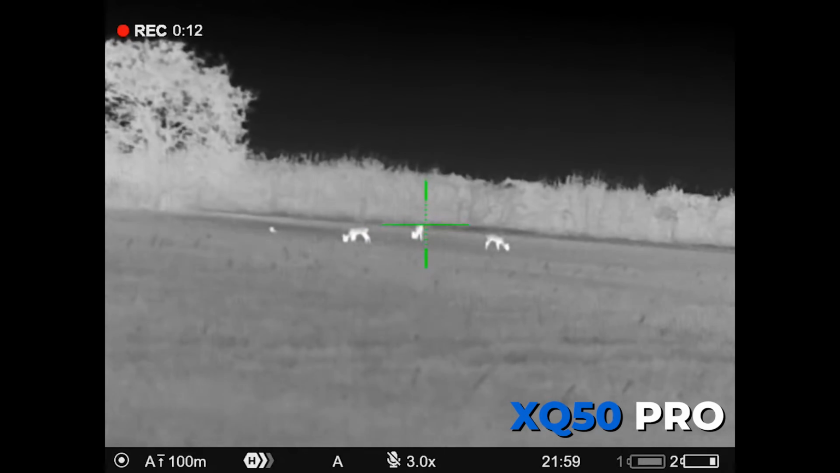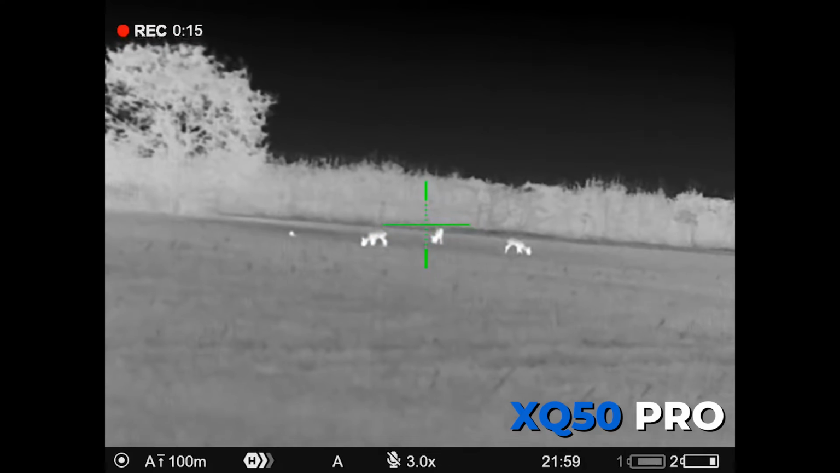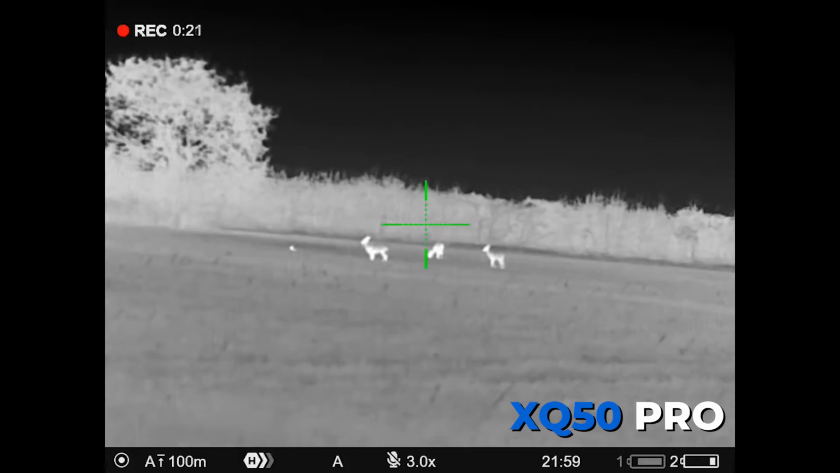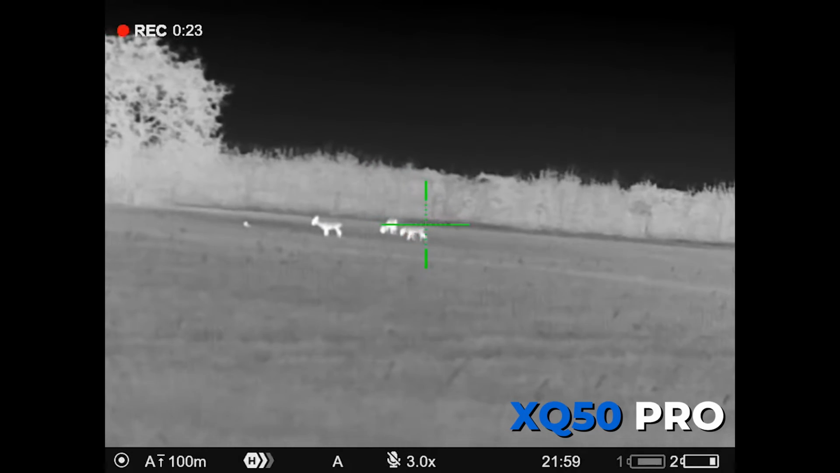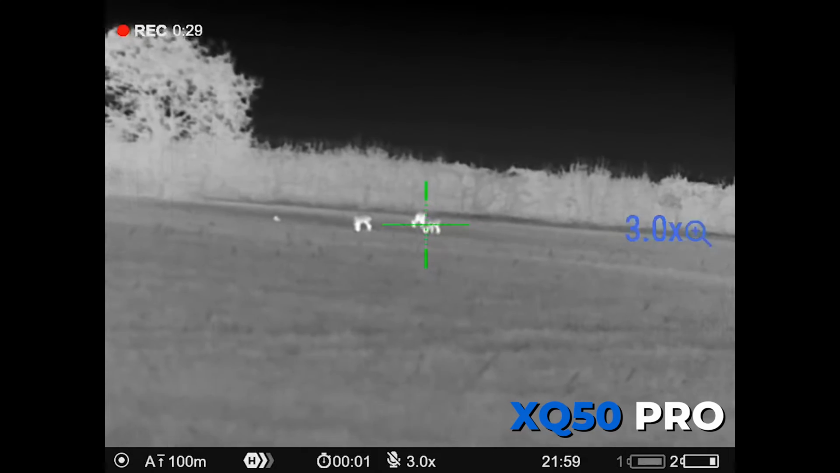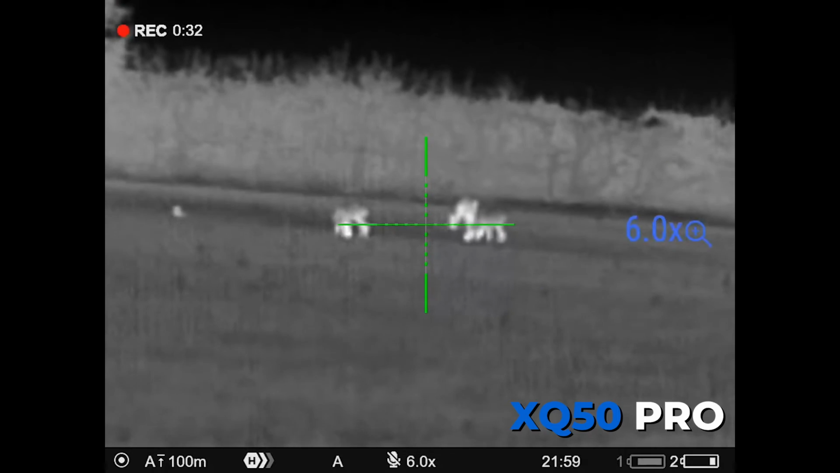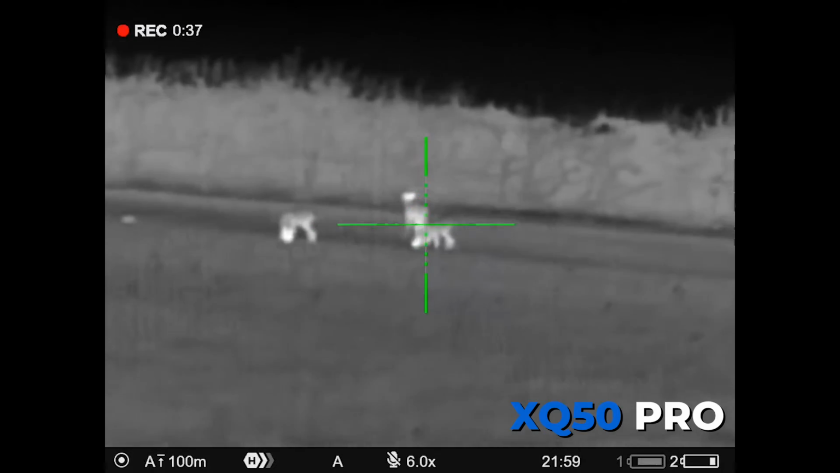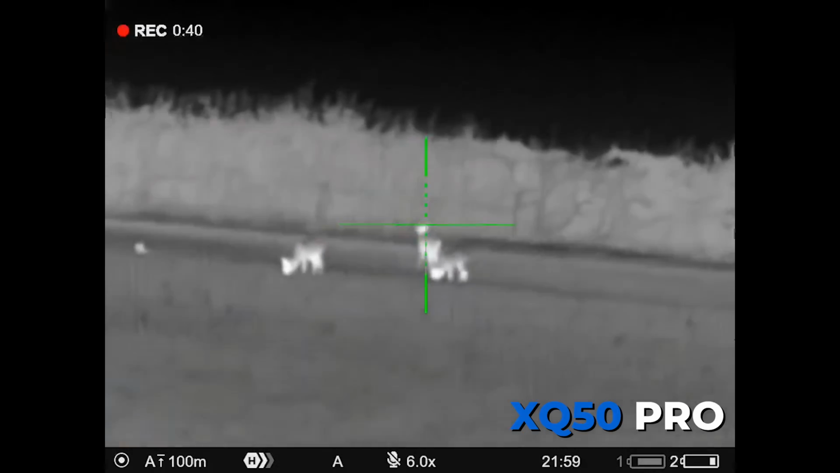Now, when people say, yeah, but you wouldn't shoot at that range, or you wouldn't do that, people will shoot whatever range they feel comfortable at. These deer are 180 meters away. As you see when we zoom in for shot placement, you can get in on the deer, you can see a lot more. Yes, it gets pixelated, okay, but you've already established what it is. You know what it is anyway, as in you've been tracking it, marking it, observing it. And for me, that ability to zoom in is all about shot placement.